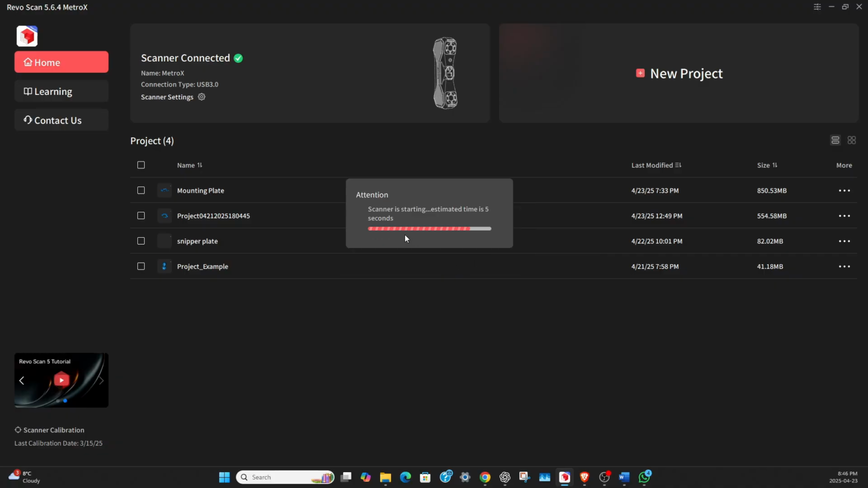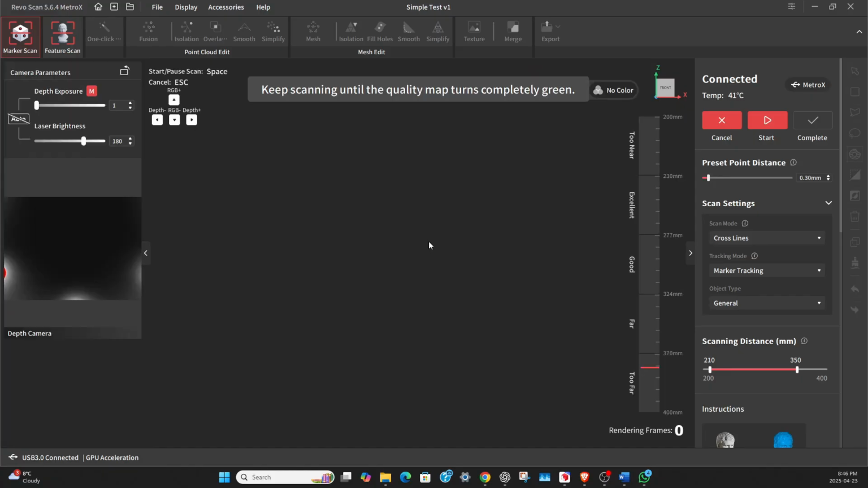Now it's going to activate the scanner and open up the scanning window. Now this is where I got a little confused. This window is broken down into a bar across the top. If you look closely, there is a choice to do a marker scan or feature scan.